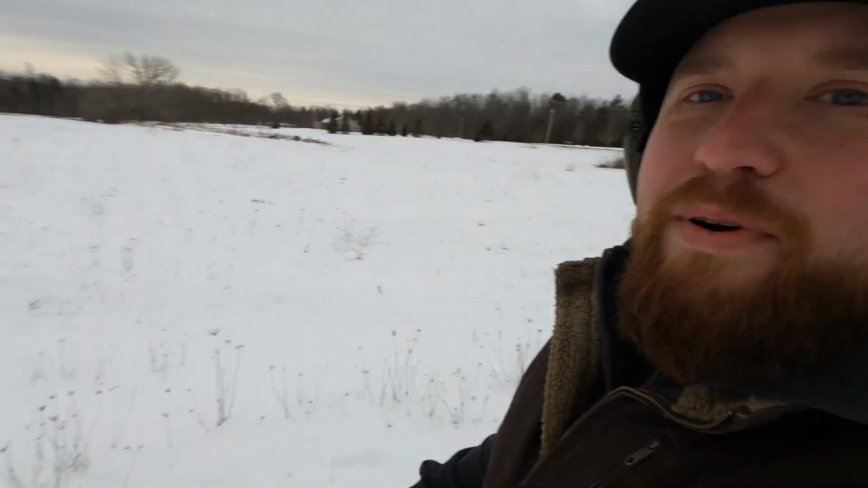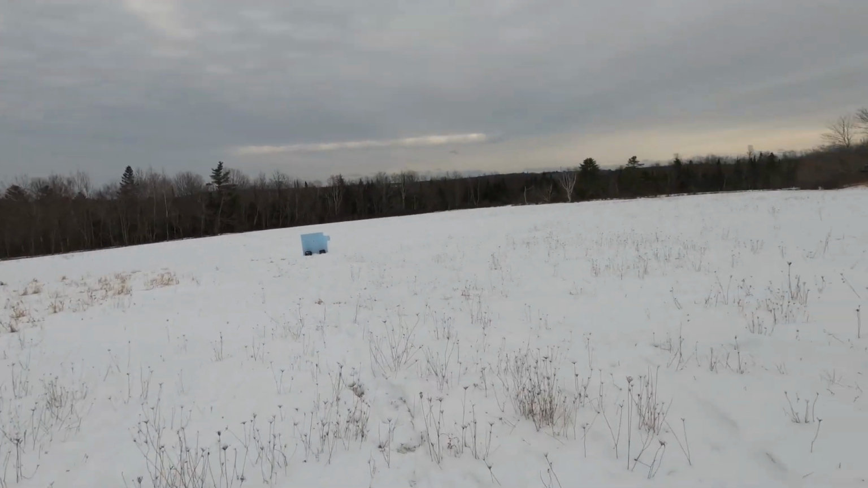Well, shout out to my buddy Justin really quick. He's got this awesome property here. You guys can see, I'm gonna try calling this for coyotes at some point right off. It's a good area for coyotes, and see what happens. But great area to zero a rifle. A couple of houses nearby, but they're all great people. We live in a small community, small neighborhood, so nothing to worry about.